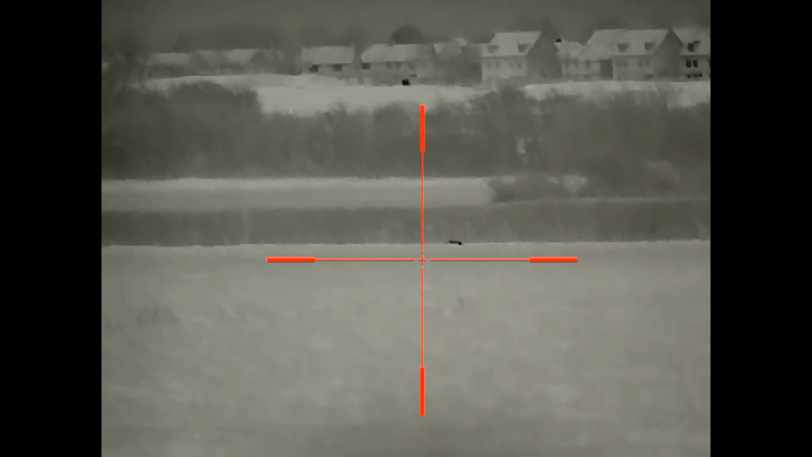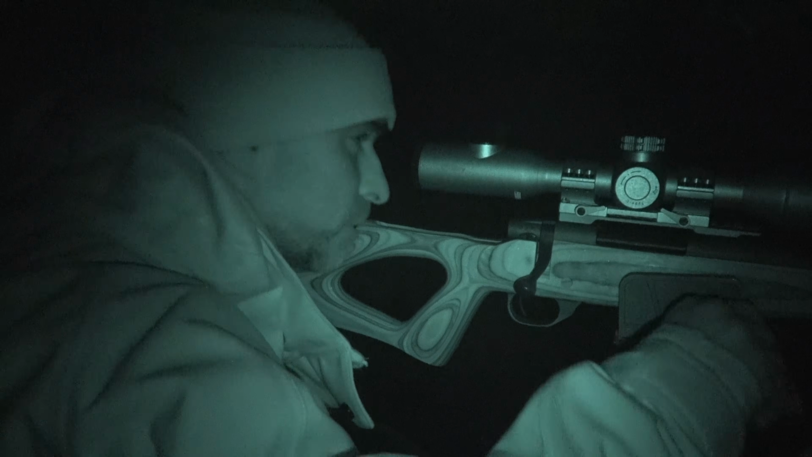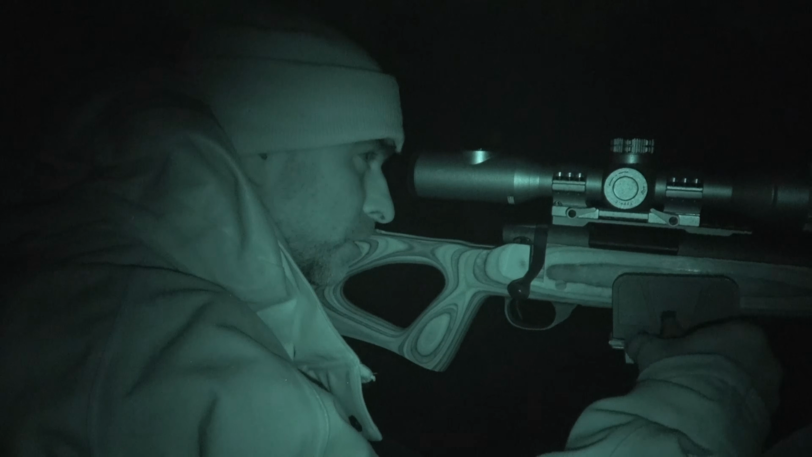Looks like he stopped at the hedge. Let's go down and have a look, see if we can get a bit closer, see if he's still there. Let's go and see what he's doing. Might have gone over, I don't know. Let's go have a look.